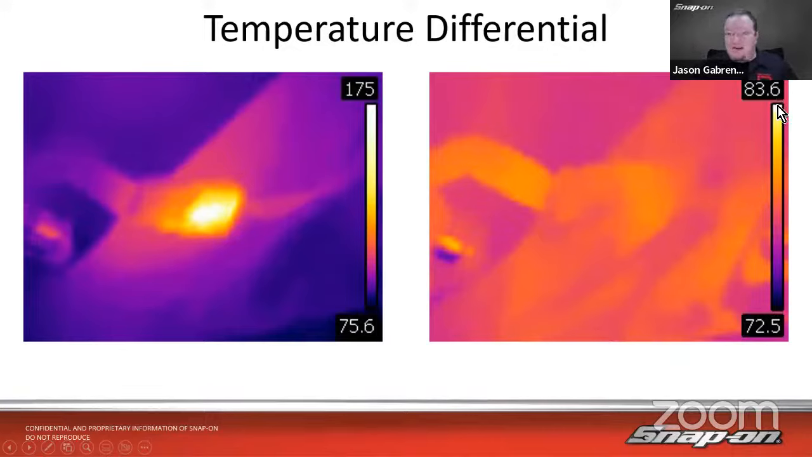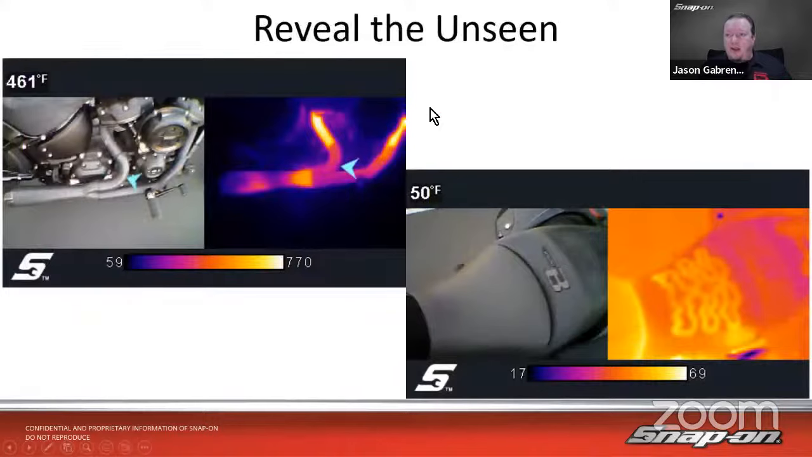So white isn't necessarily hot. White is warmer relative to each other. So 83.6 at the top, 72.5 at the bottom, or 175 to 75, right? So there's a big difference in those two temperature differences. So just be aware, just because it's white doesn't mean it's hot. Could still be 50 degrees for all you know, right? So just always make sure you're looking at the scales on the imager. And it helps us reveal the unseen, as we talked about as the title of this episode.